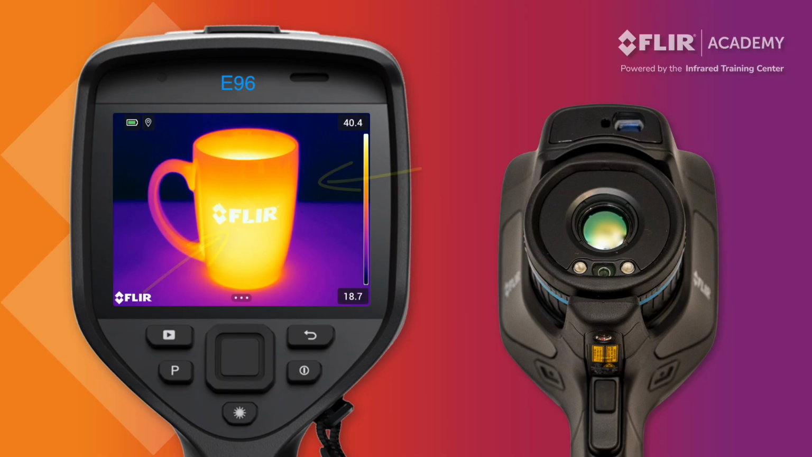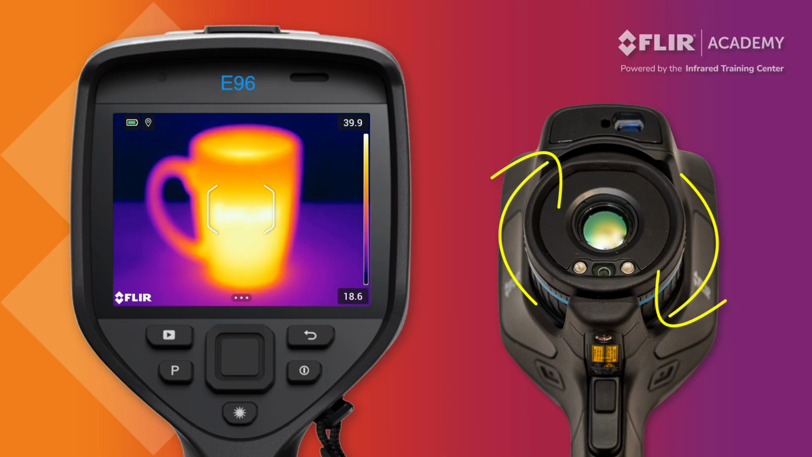If your target is closer to ambient temperature or very uniform in its thermal signature, the autofocus function may not work as well. In these situations, operators can use manual focus instead. Turn the focus ring on the lens housing until your target is in focus.